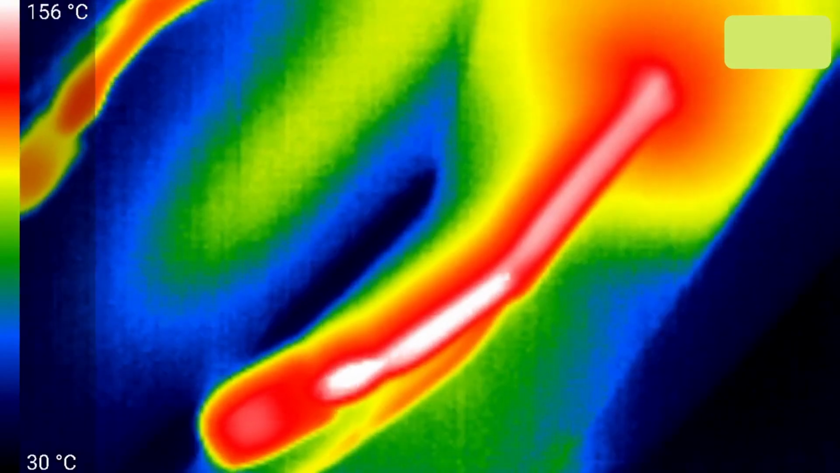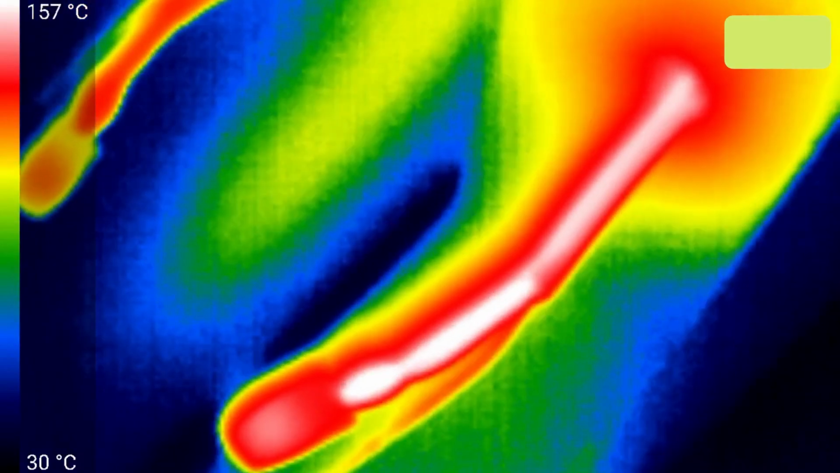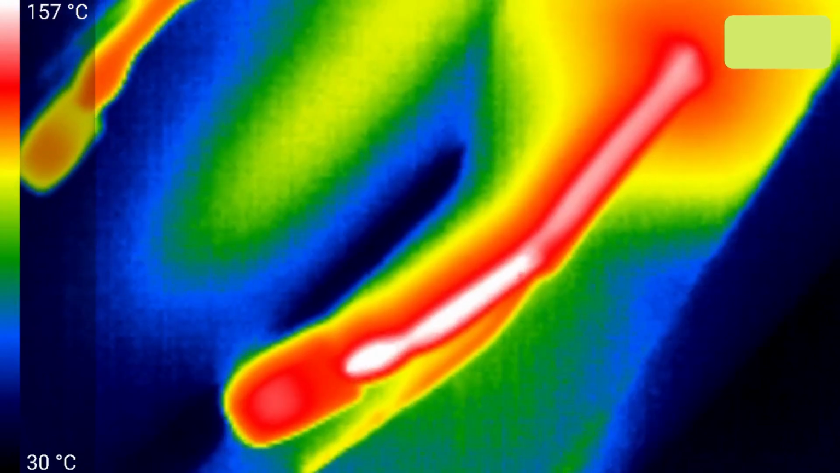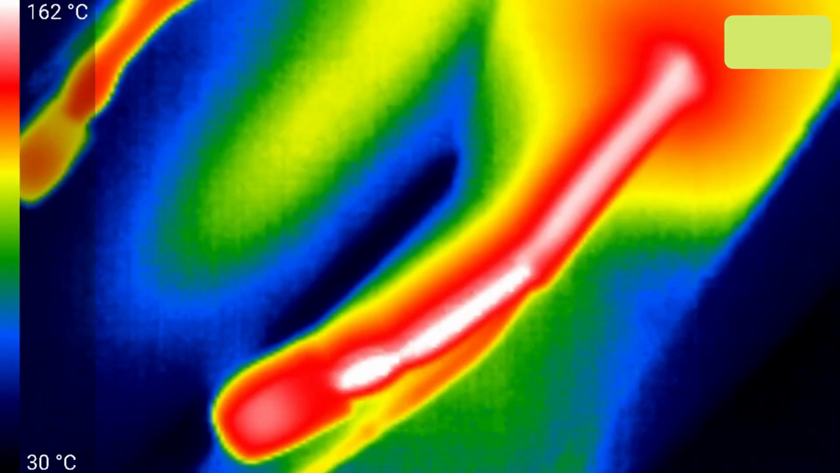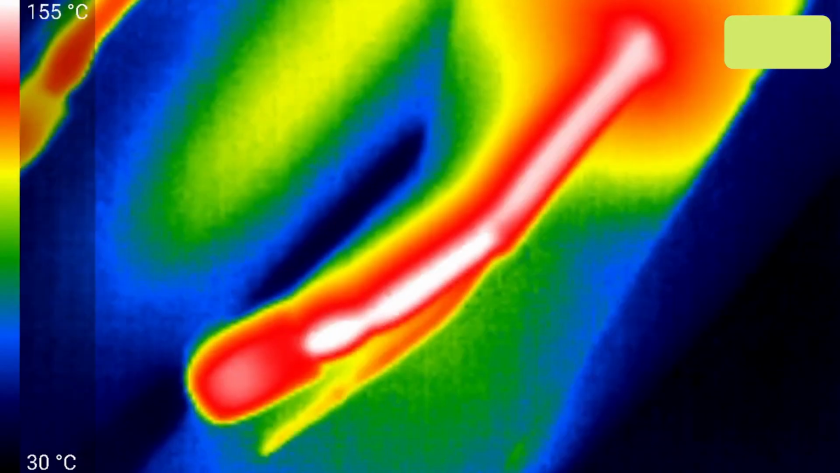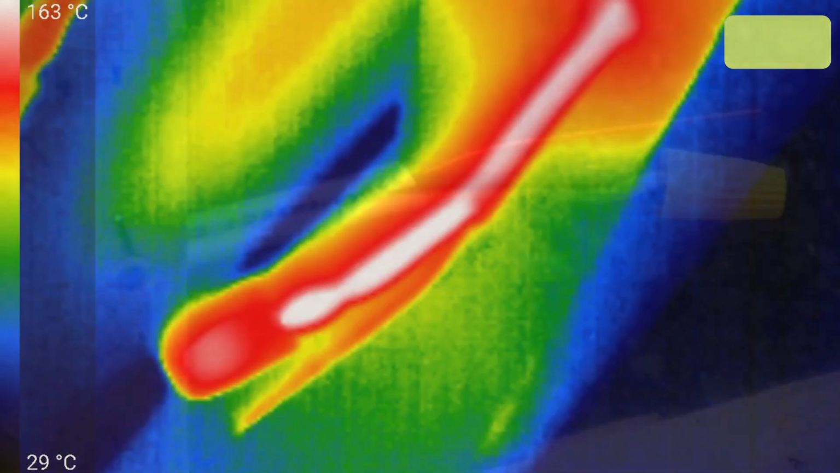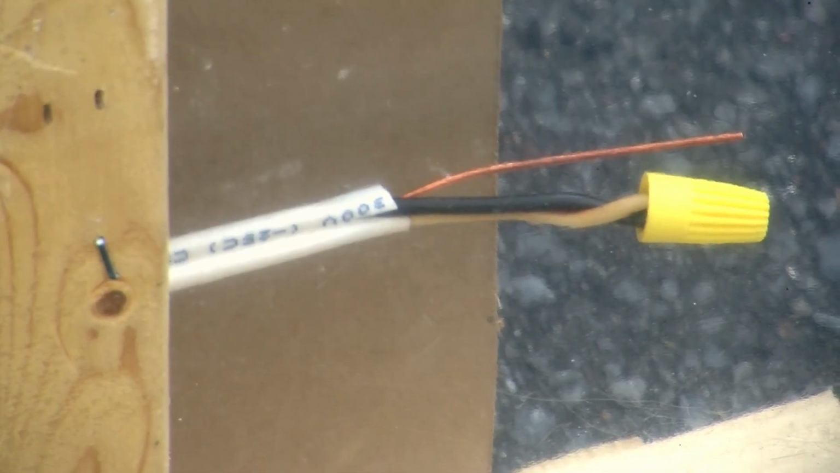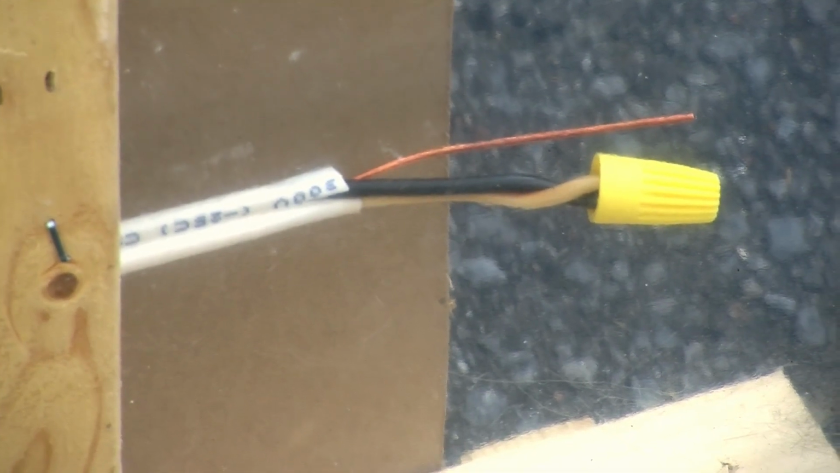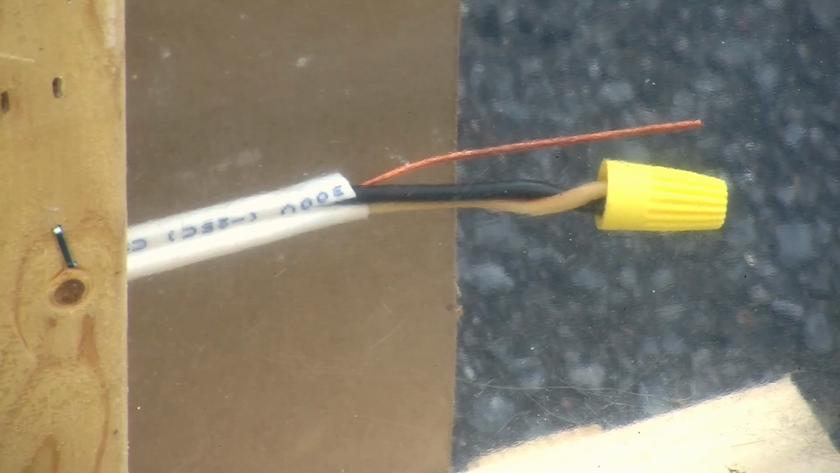So we're somewhere around 155, even 160 Celsius, where the plastic on the wire is now really beginning to break down, and a short is probably quite imminent. Interestingly, where I'm looking at it at the very end here, there is no visible sign of, well, there's a little bit of deformation of the plastic cladding, but not too much.